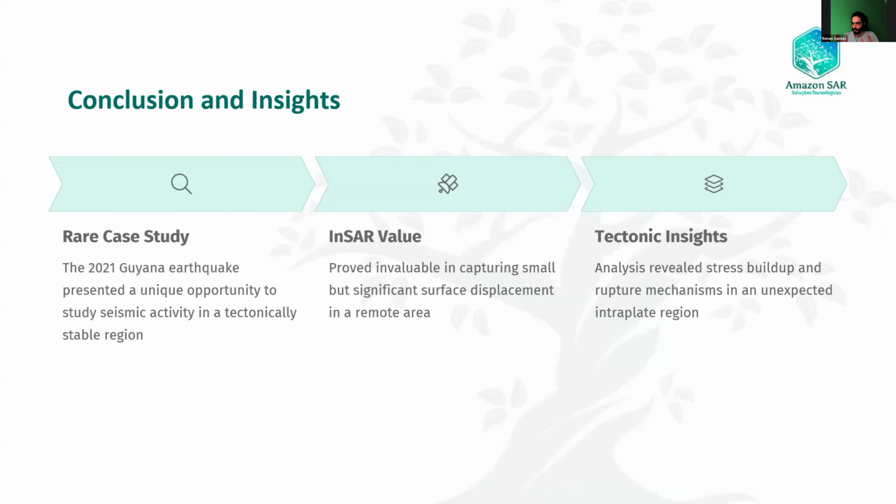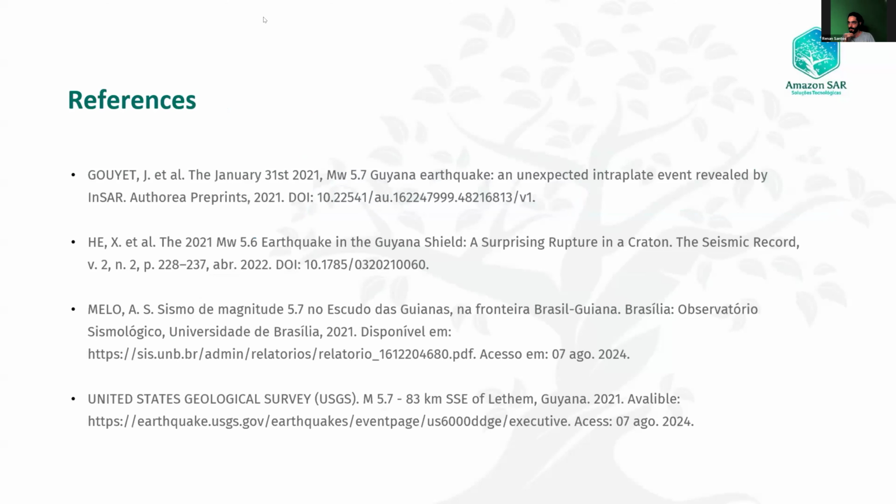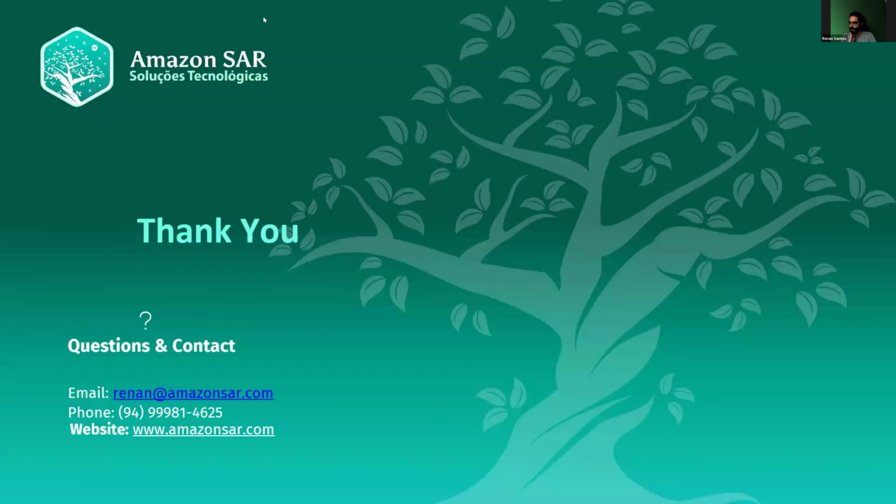And it was pretty interesting, just for conclusion, that the Guyana earthquake was a unique opportunity to study seismic activity in a tectonically stable region. It was the first time in the region there was one earthquake. And these data provide invaluable information, capturing small but significant surface displacement in a remote area. And the analysis revealed a stress buildup and rupture mechanism in an unexpected intraplate region. So it was pretty nice, and that's it.